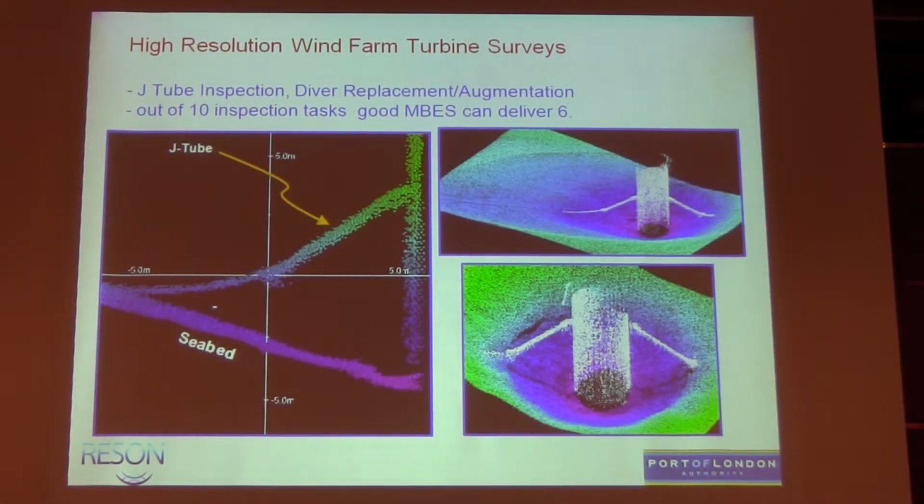We have done some, that's a turbine for a wind farm. There's 3 major wind farm developments in the Thames, which is on our doorstep. But more recently, we've done repeat surveys for Dong Energy, the Danish oil and natural gas company, and clearly they have 10 diver tasks that have to be done to inspect a turbine, including checking the seals where these J-tubes go in. This is the cable coming in on the bed. The amount of growth, the angle where the cable is supported, where it enters into the J-tube, depth of scour, etc.